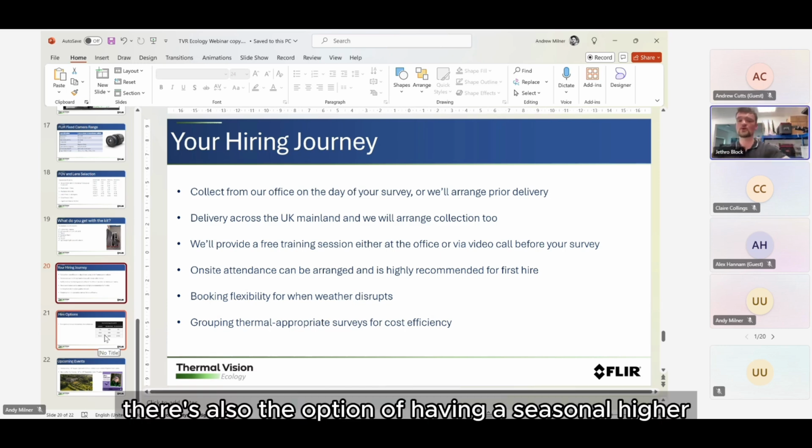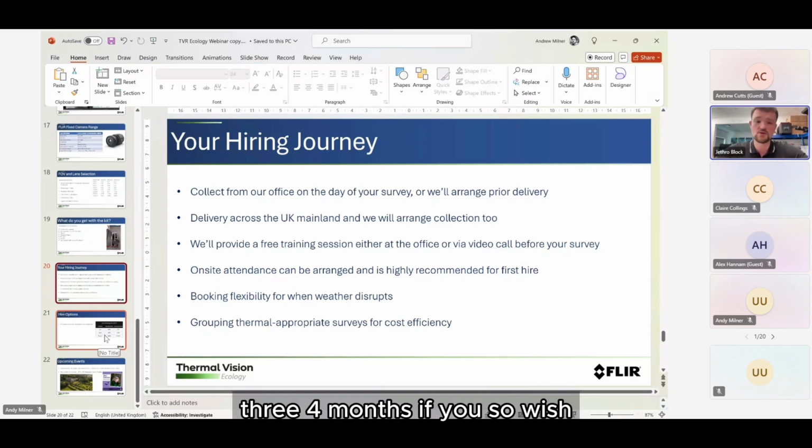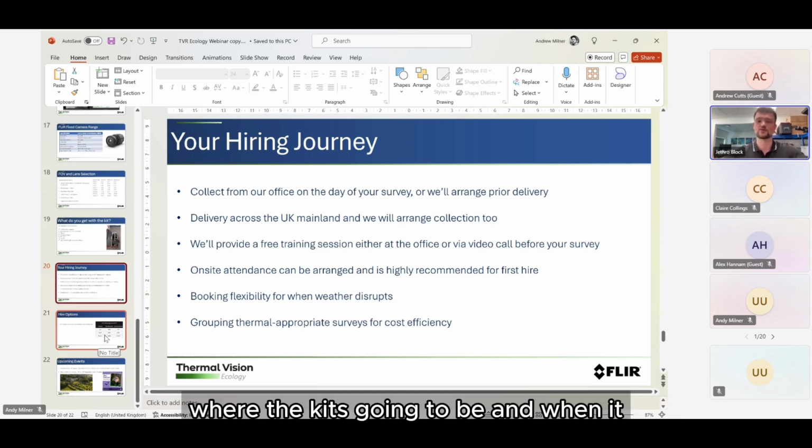There's also the option of having a seasonal hire, which is, as it sounds, you can rent it for 1, 2, 3, 4 months if you so wish, and it just provides that same convenience, and you're not having to constantly think about where the kit's going to be and when you'll have access to it. Yeah, next slide, please, Andy.